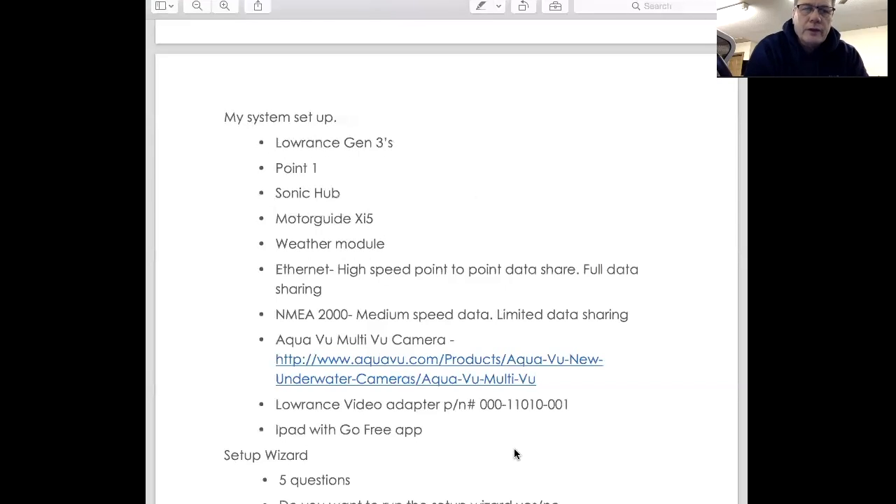Basically, Ethernet is a high-speed point-to-point data share. It's basically full data sharing. Then you got your NMEA 2000, which I got hooked up to all my units that need it. For example, my Xi5, my Sonic Hub, my weather modules, and my heading compass are all hooked up. Jump back up to Ethernet: Ethernet basically daisy chains from unit to unit to unit, and anything that hooks up to Ethernet is just a connection.